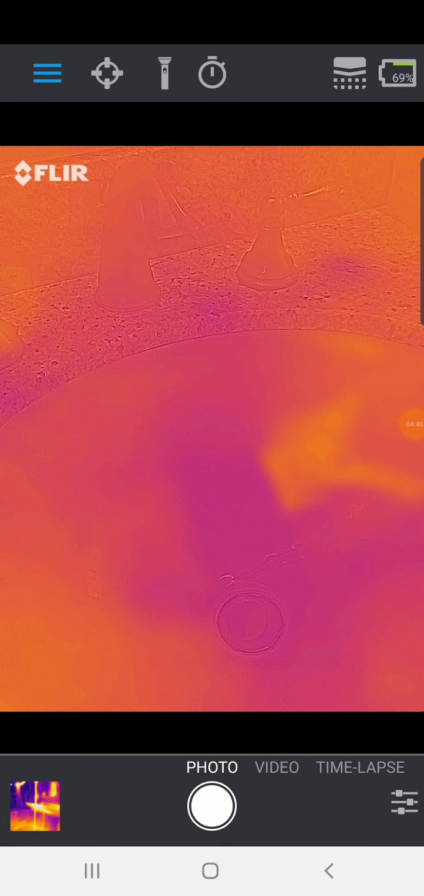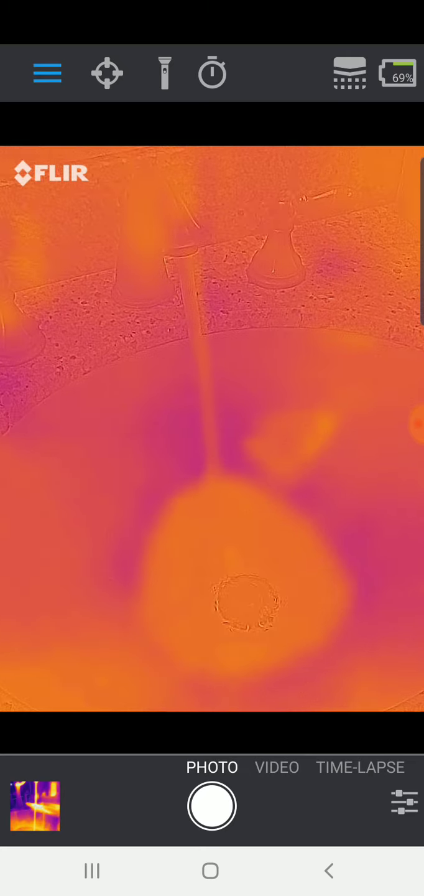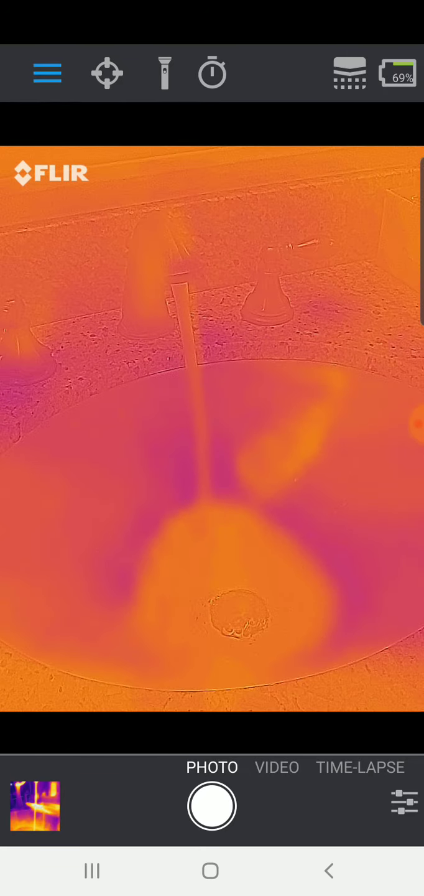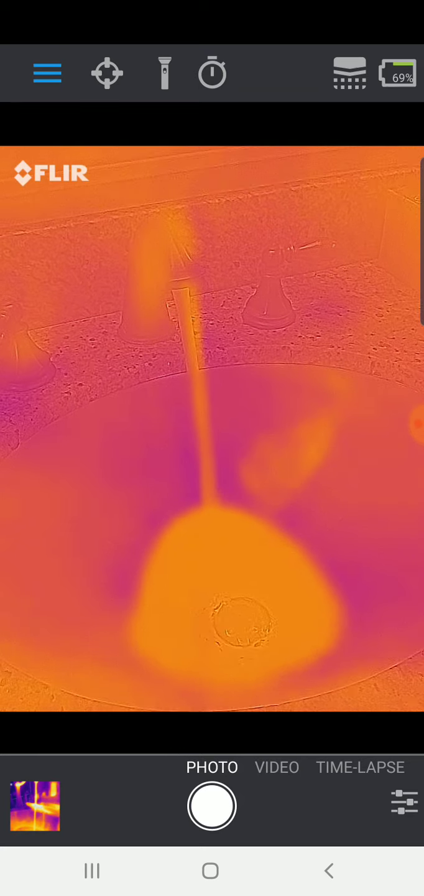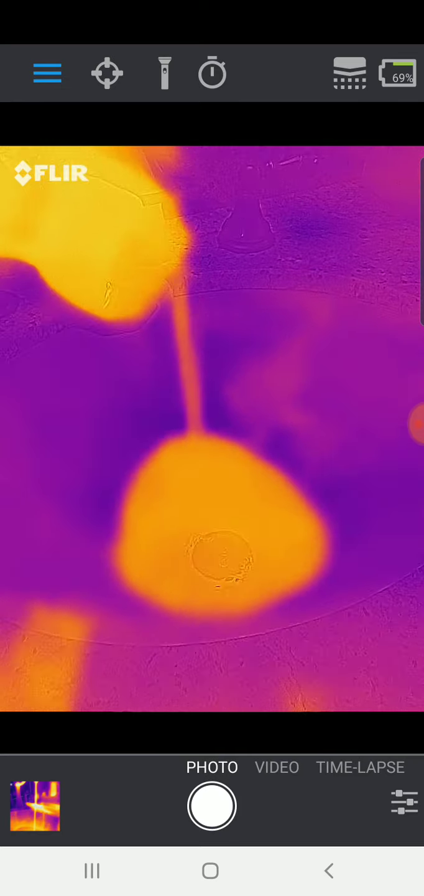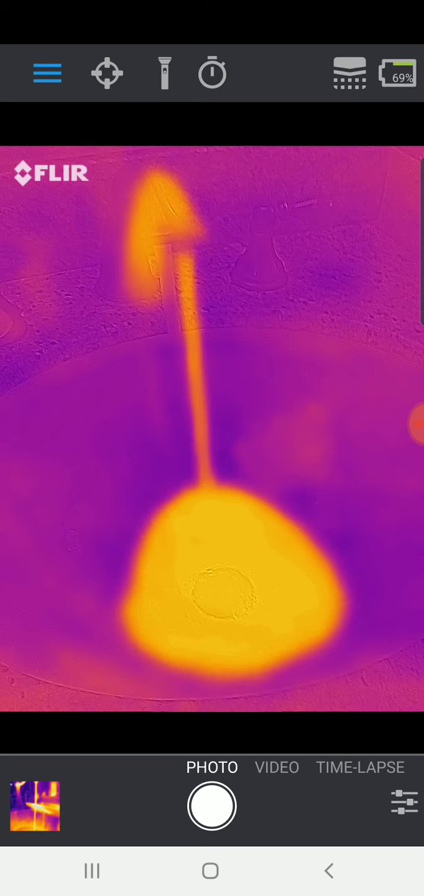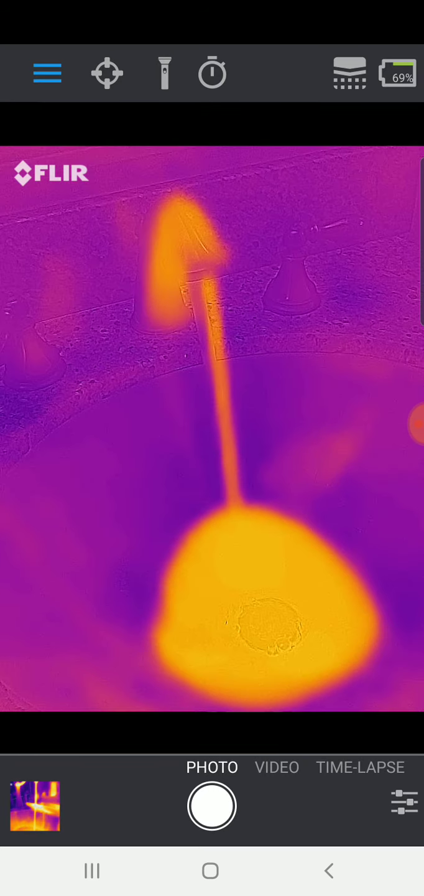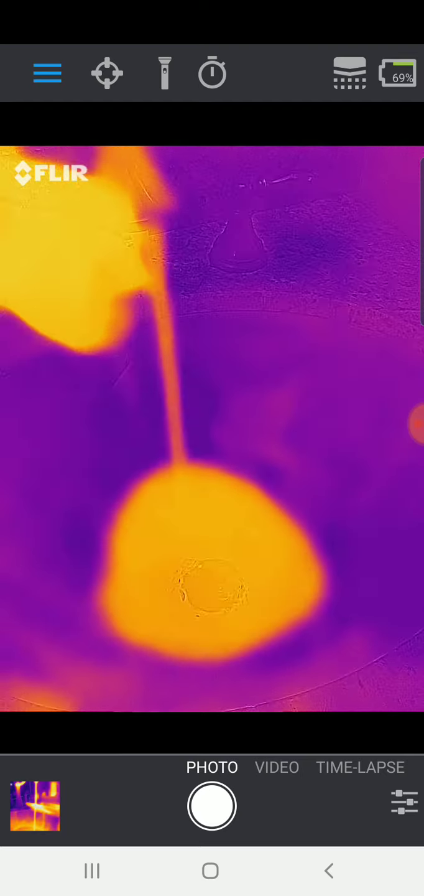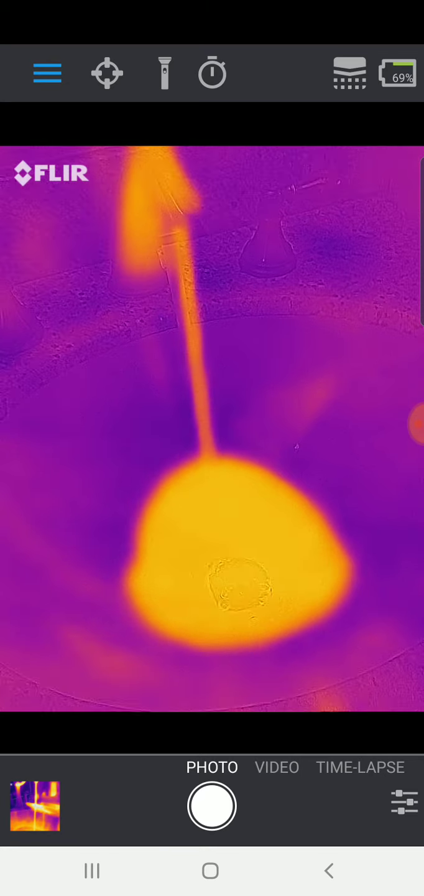So here's the bathroom sink. I'm going to turn the hot water spigot on, and you can see as it starts to flow into the basin there, it's a little bit hotter than the surrounding environment, but not super hot yet. And then as the water starts to heat up and get more hot water, you can see it's getting a lot hotter. It doesn't even feel that warm yet, but you're getting more of a contrast, and you can see the water actually flowing up through the back here on the faucet, and then the flow of water coming out, and then coming into the basin. You can see exactly where it's heating up on the inside there.